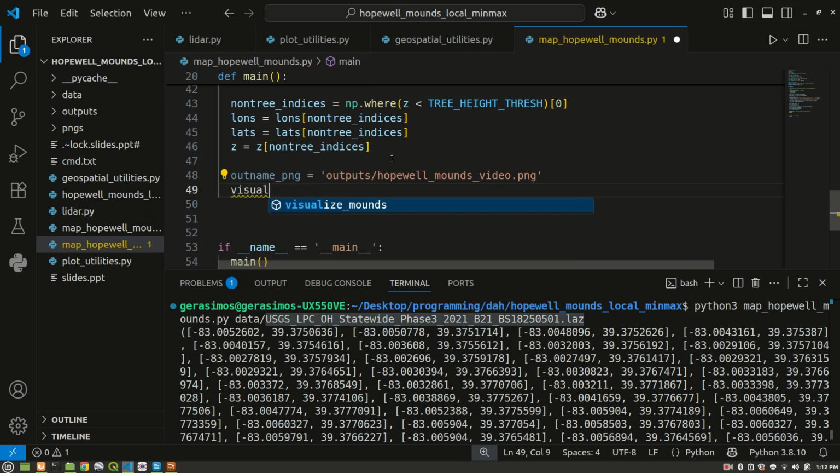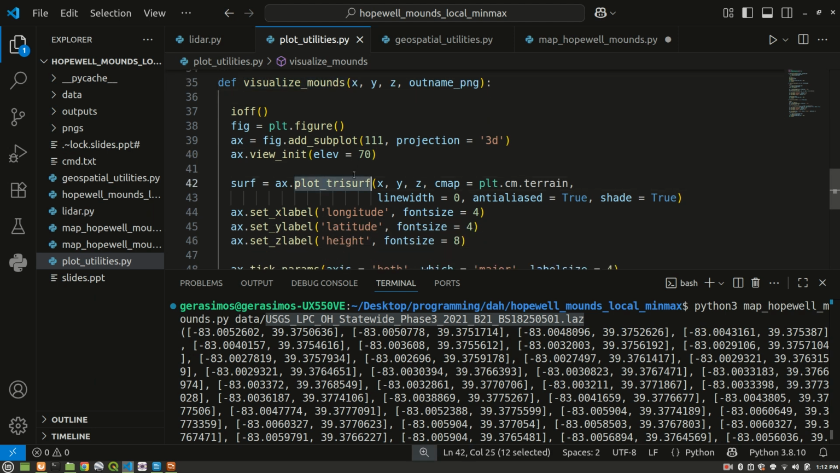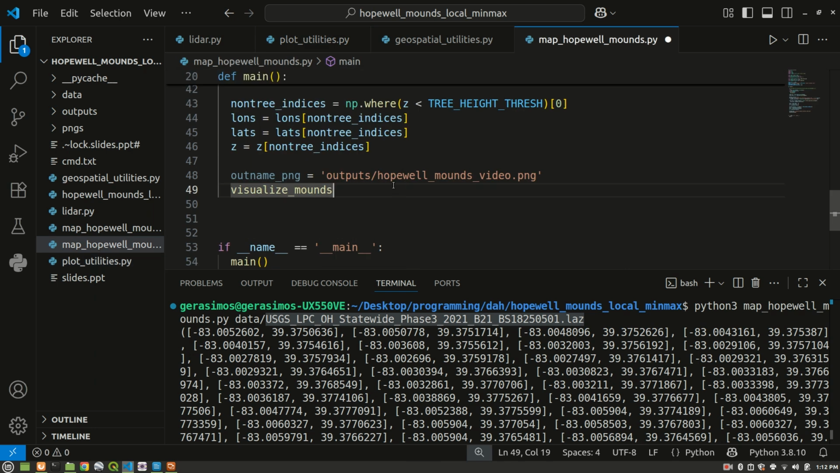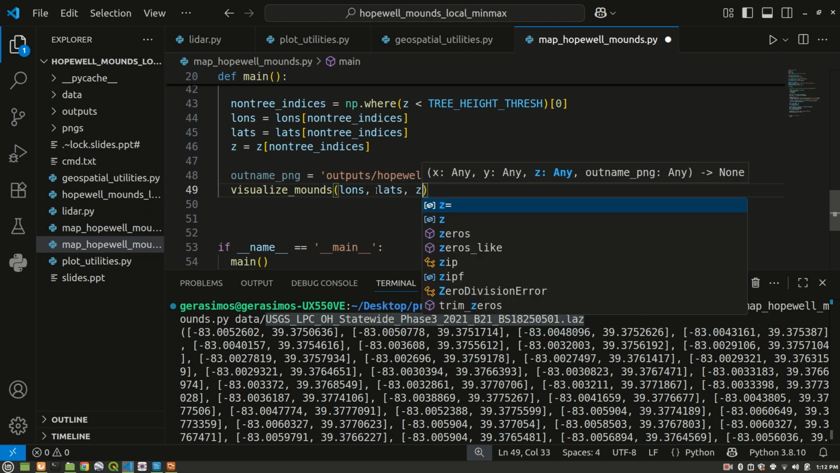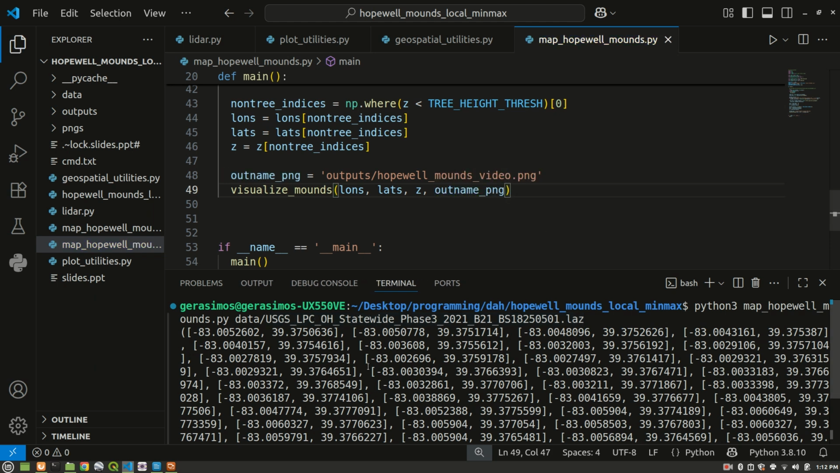We have a method here in plot utilities called visualize mounds. That's actually being carried over from our first video when we were talking about the Grave Creek Mound. The very first video in this YouTube series, we were visualizing the Grave Creek Mound in Moundsville, West Virginia, but we had this method visualize mounds, which calls this plot trisurf method to make a very pretty visualization of that. So let's just call that. We're going to call visualize mounds, and we're going to pass in the longitudes, the latitudes, the z values, the elevations, as well as the outname PNG. Let's run it.